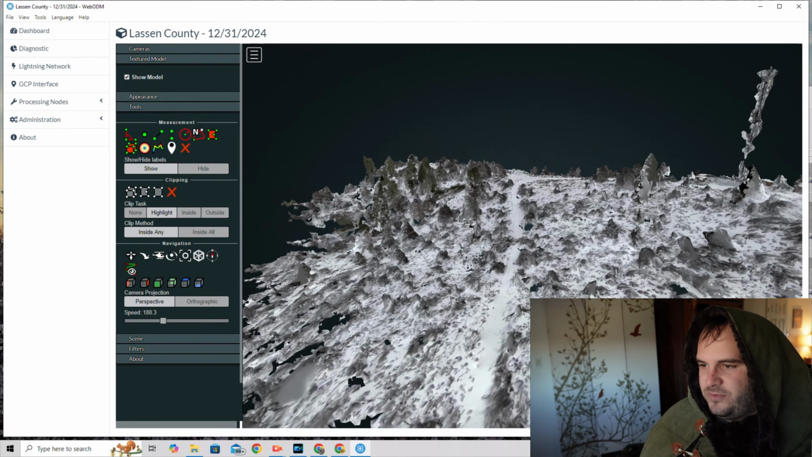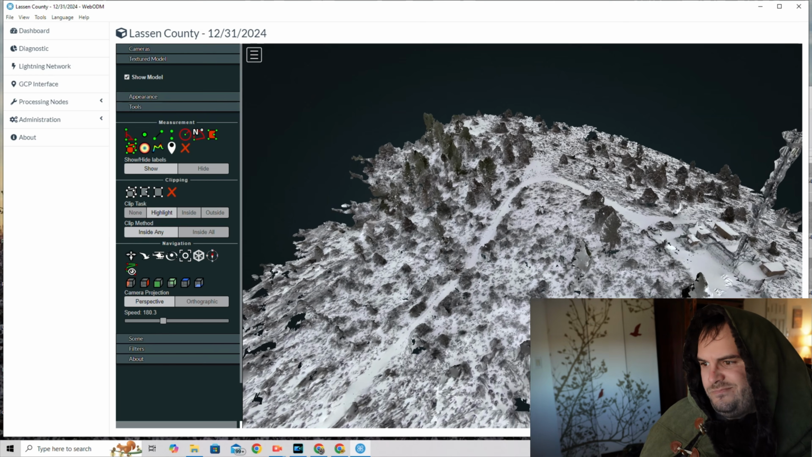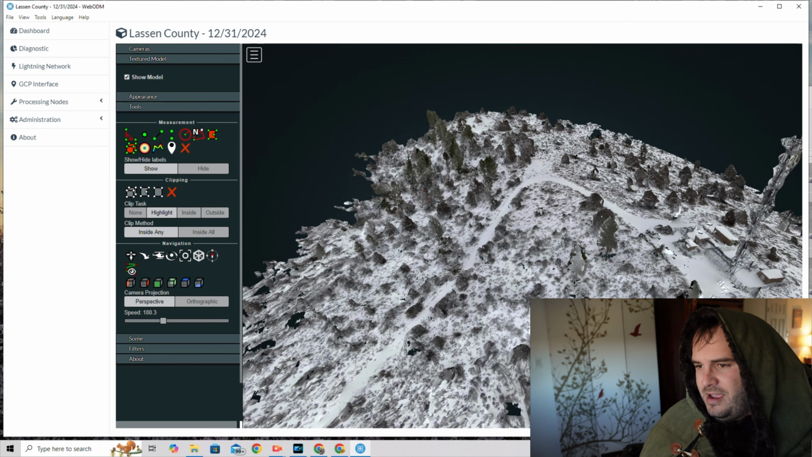It's so much useful information, and it took me 2 minutes to fly it and 12 minutes to process it on my own computer, and there's way better technology out there that can do this way faster and better.